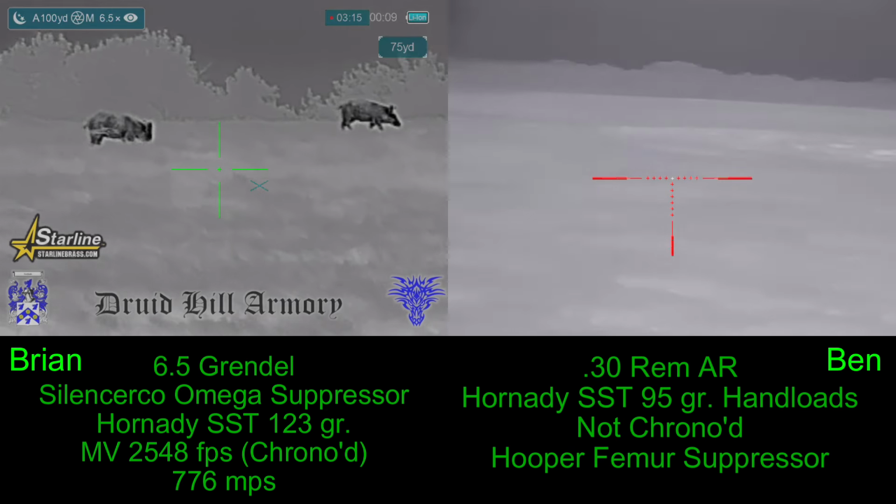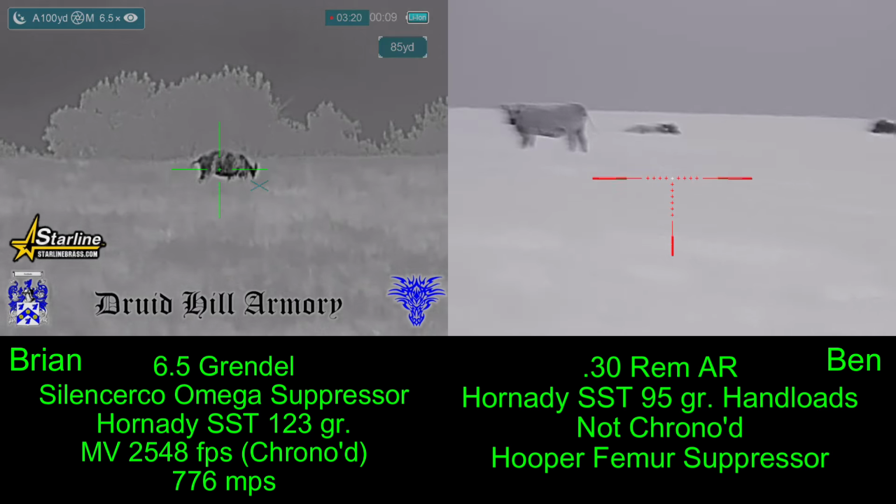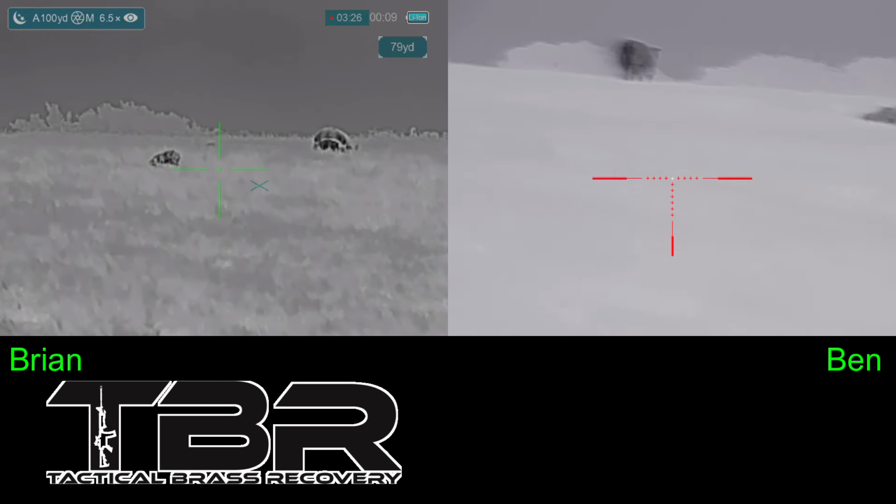Tonight I'm going to be shooting a 6.5 Grendel with Hornady DSST 123 grain bullets loaded by Dredgel Arming to Starline brass, and Ben's got a 300 Blackout AR, also shooting Hornady DSST bullets. Brass catcher by Tactical Brass Recovery.